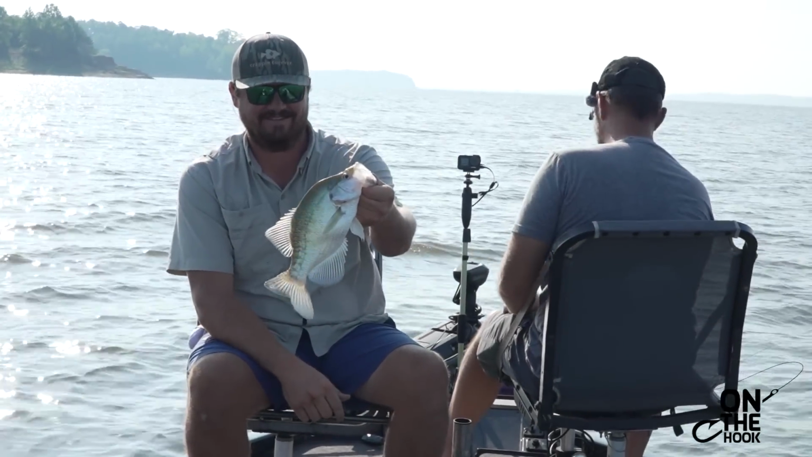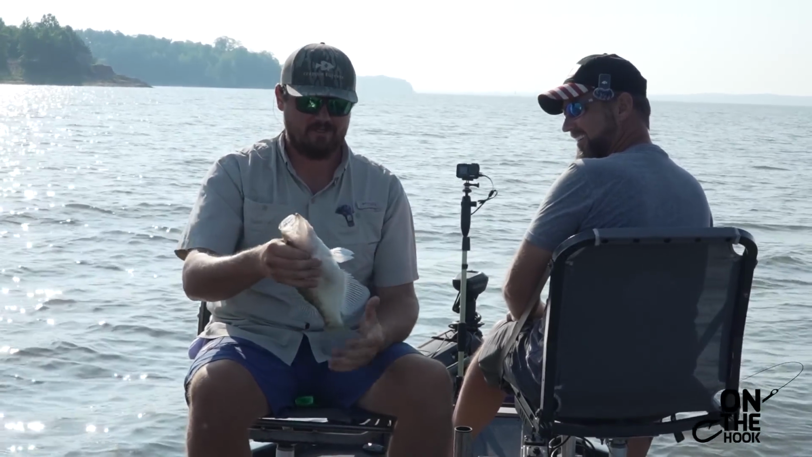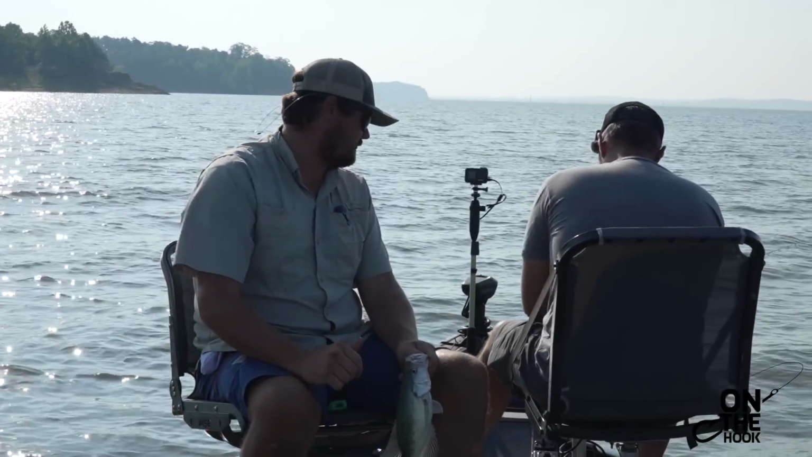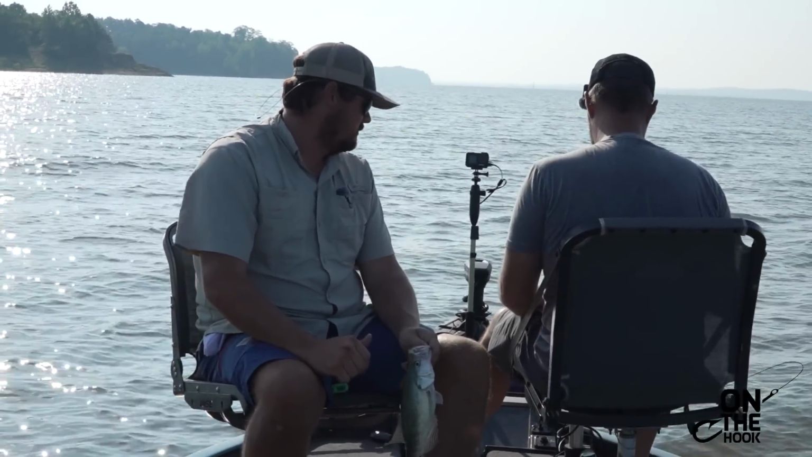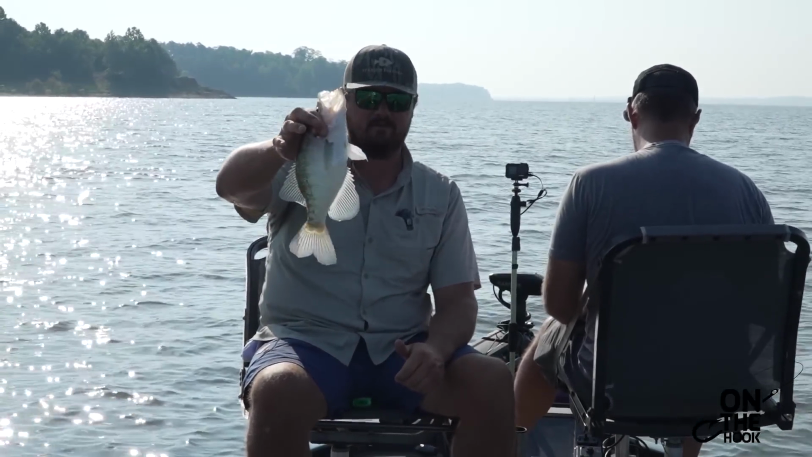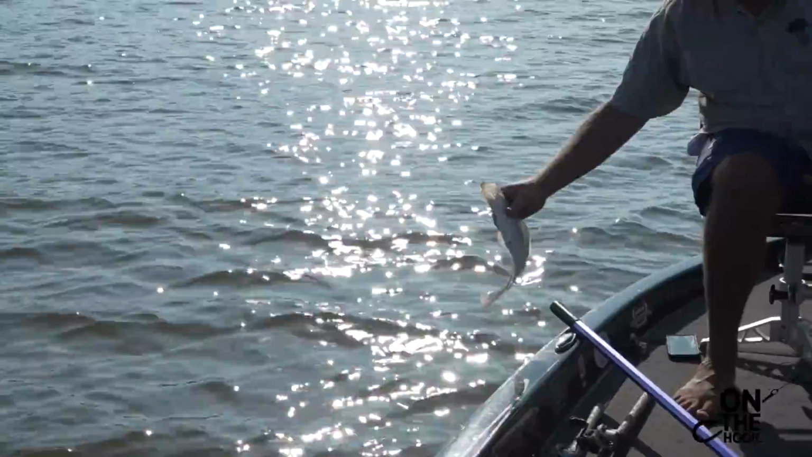That's right. So here we found a couple fish sitting on some structure. We got a brush bed out here, and it's holding, what, 5 or 6 fish on it? Yes. So there's number one. We're gonna see if we can catch a couple more off of it, see how active they are. That's a good fish there.